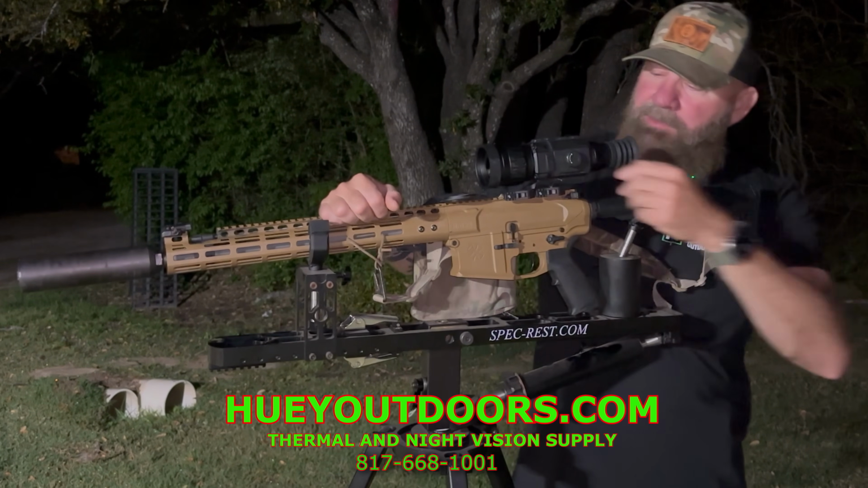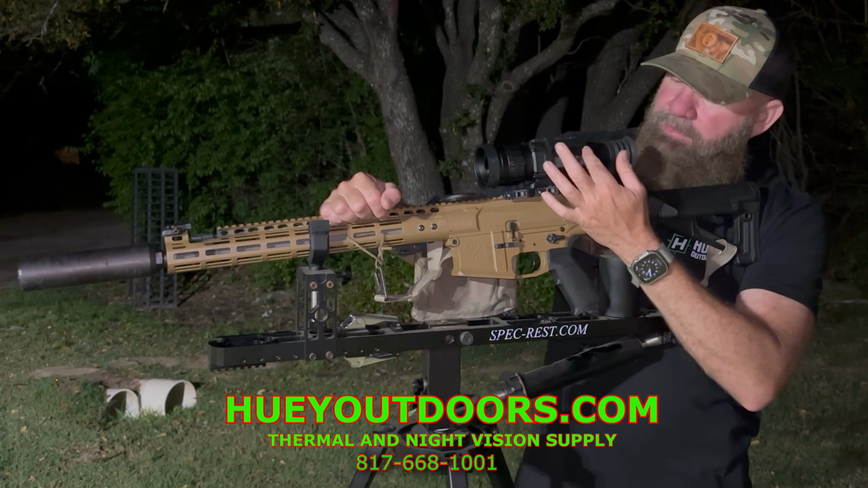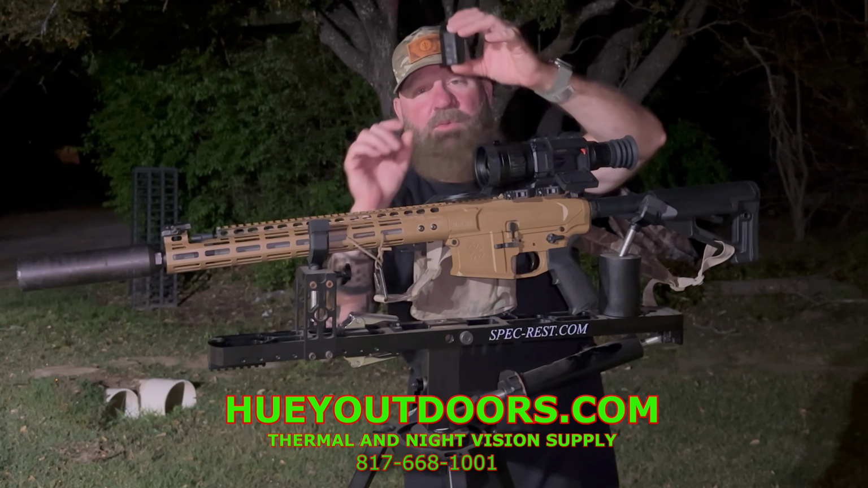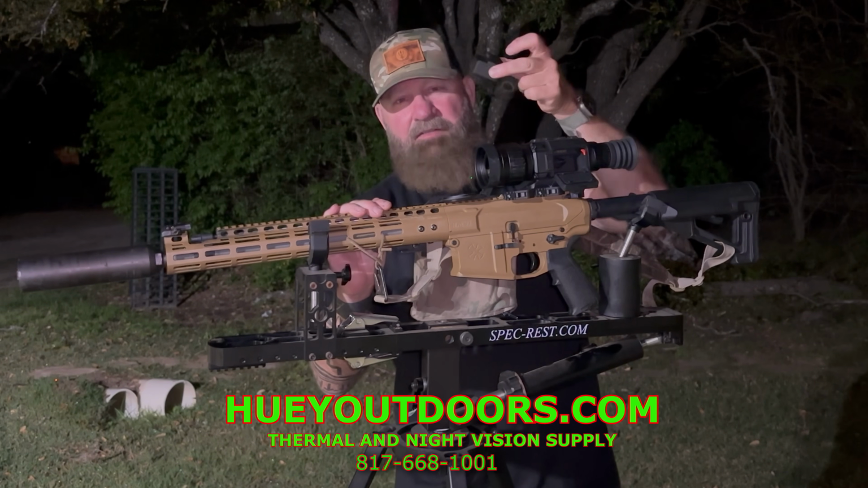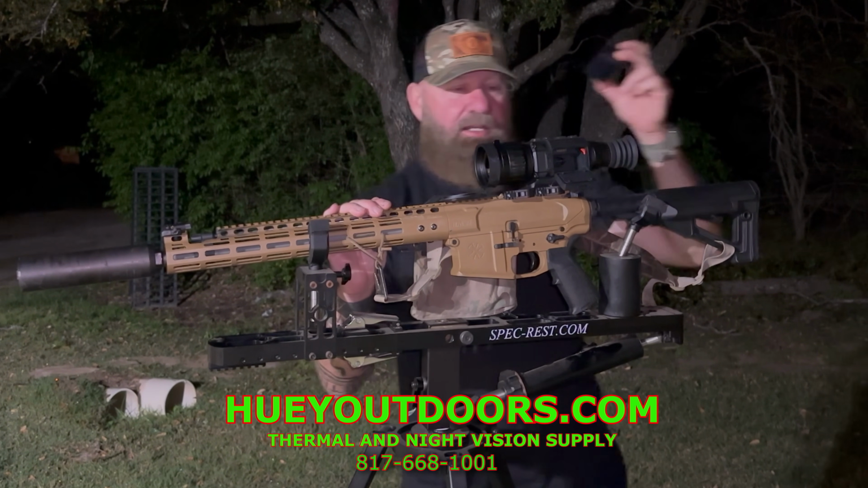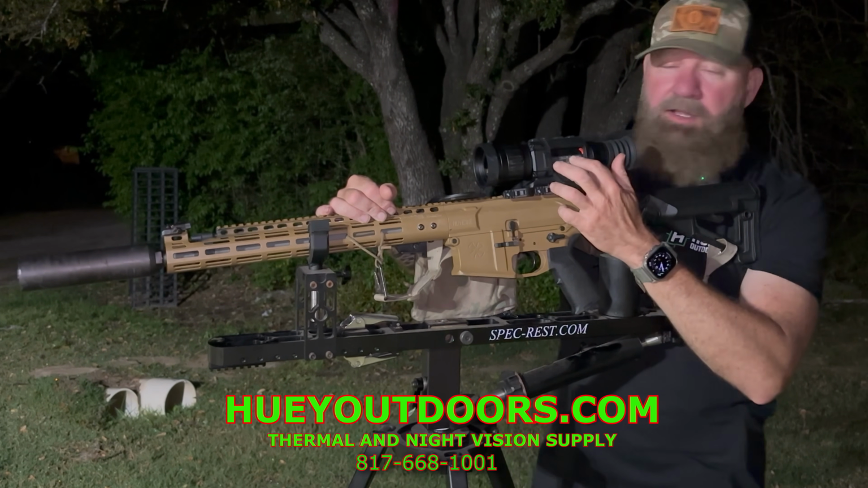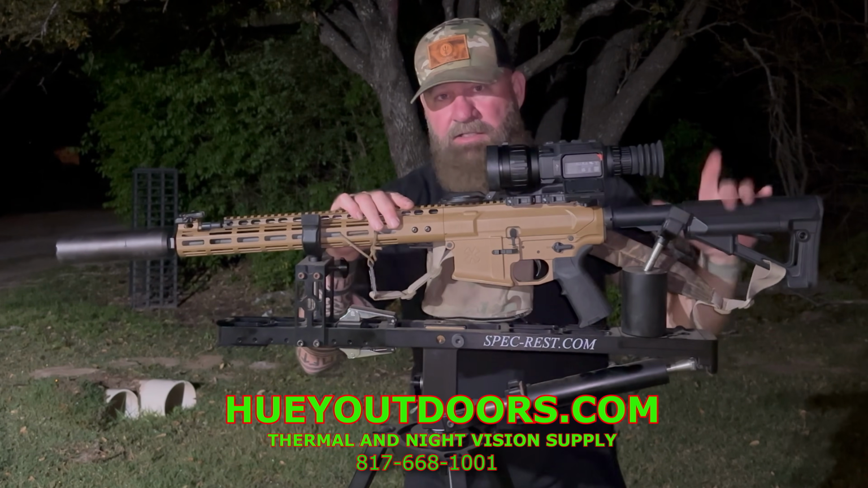Well, this thing has their own proprietary battery in it. This is what it looks like. It comes with 2 of these batteries. You get 6 to 7 hours runtime off of both. So right out of the box, you're going to get 14 hours runtime, which is pretty good. Before, they used CR123s. Now, I wish it used 18650.